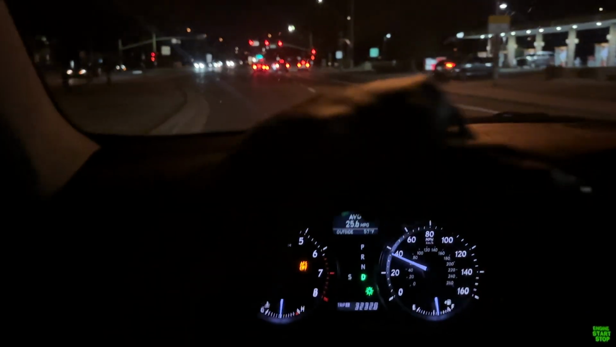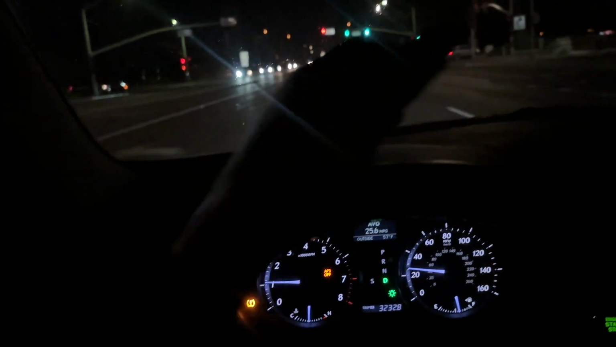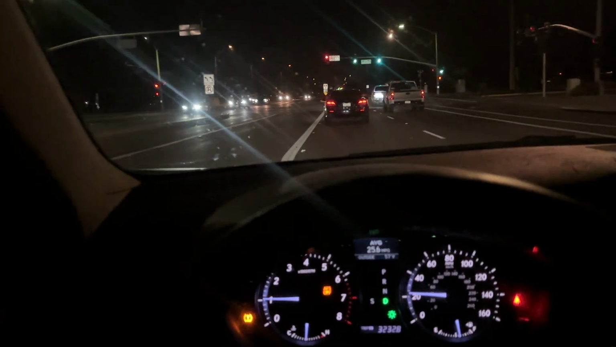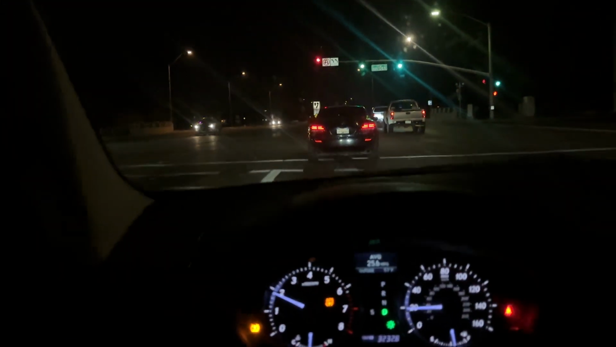So honestly, it gets to that point where you just hop in your car, you go on that late night drive, and you just think about what you really want to be doing. Like, I mean, you really have your build right now, but you have a dream in mind of what you want to do.